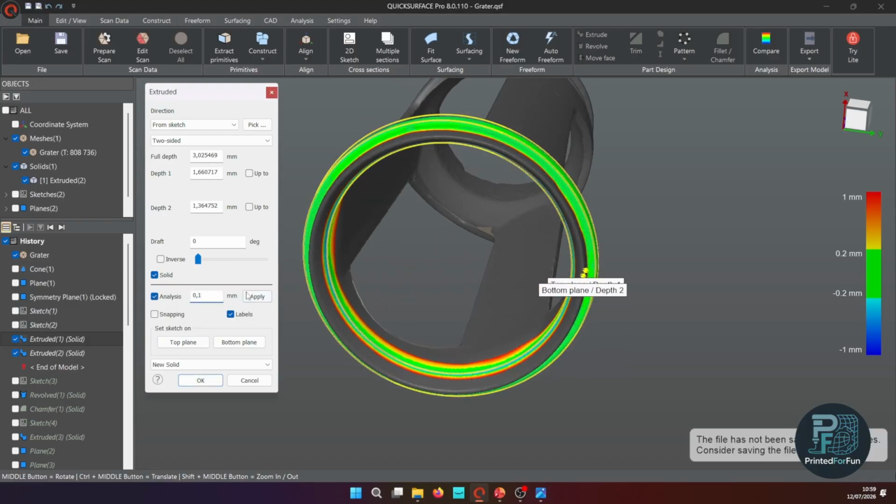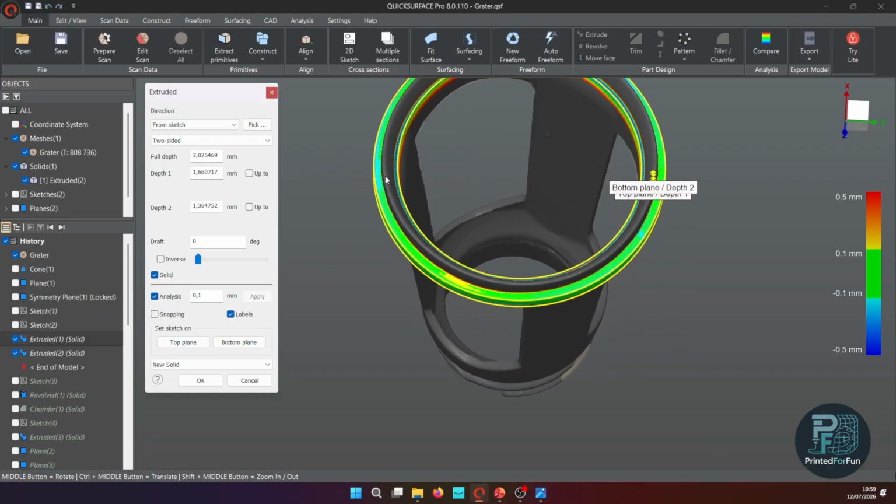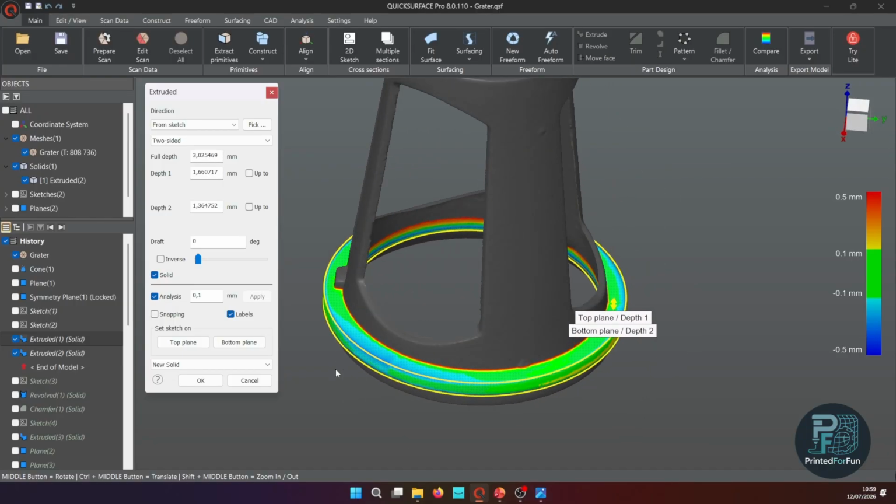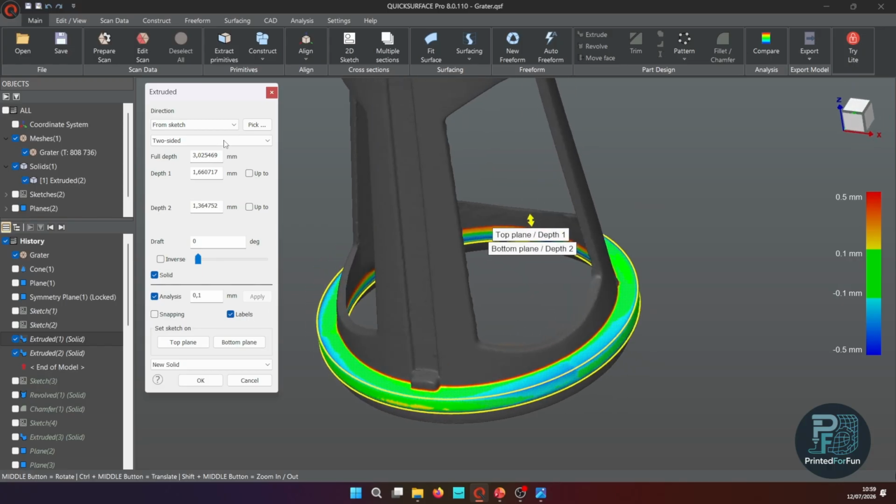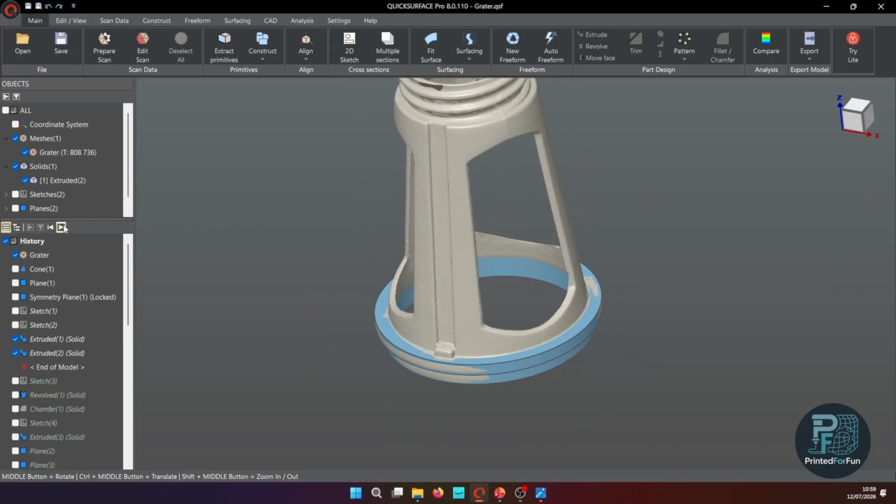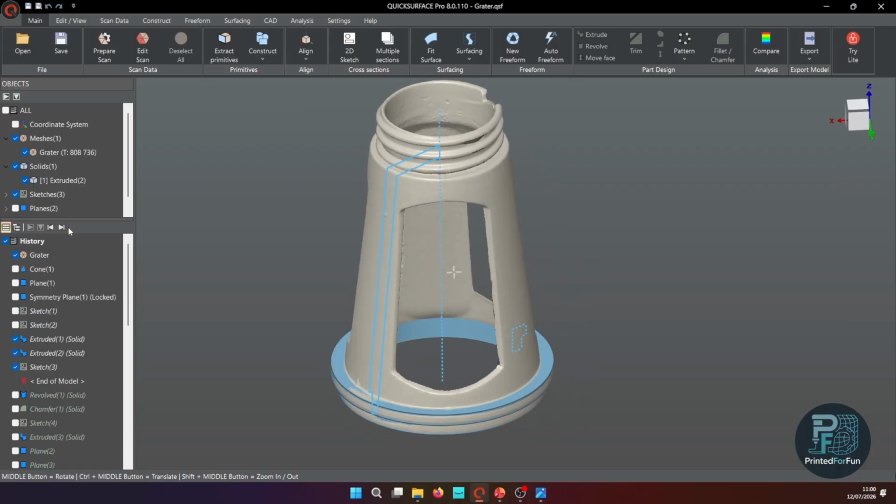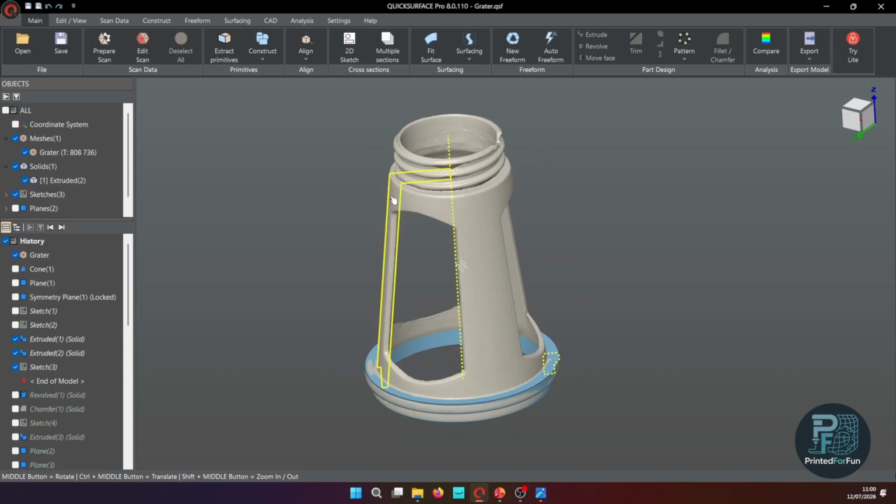So here you can see to 0.1 millimeters, and it's quite a nice fit. Of course, it's like a plastic or extruded plastic. The tolerance won't be this good. And then the third sketch is already a rotational sketch for the core body.